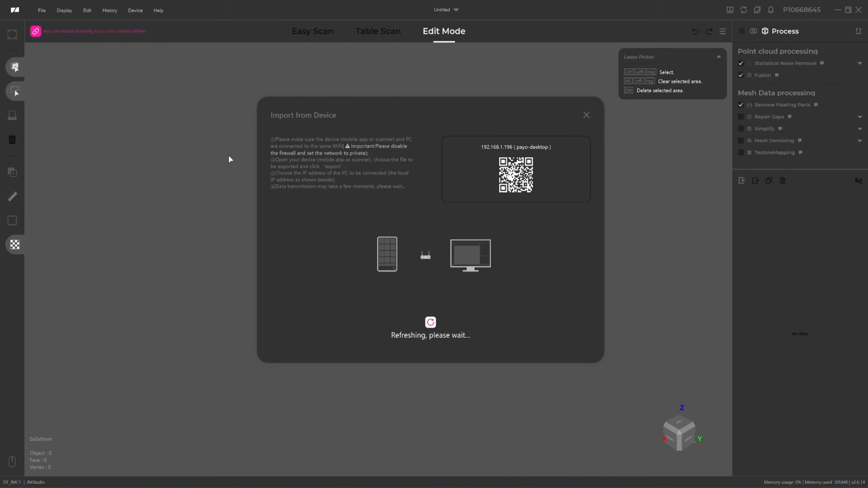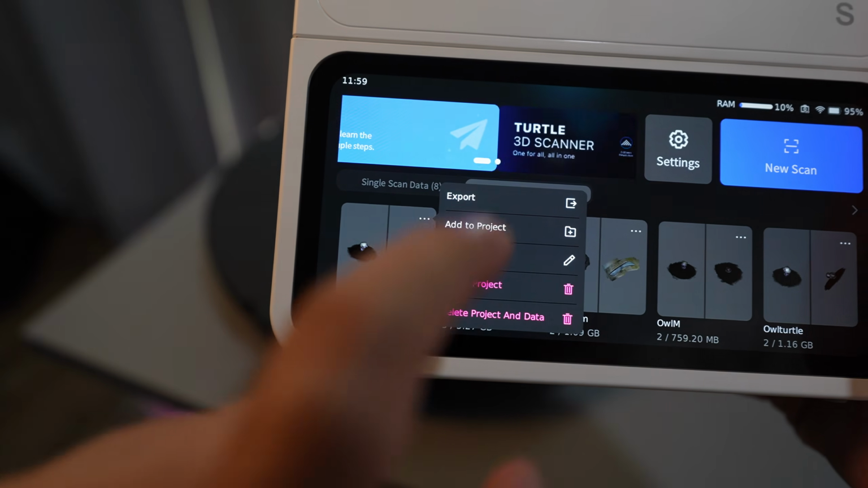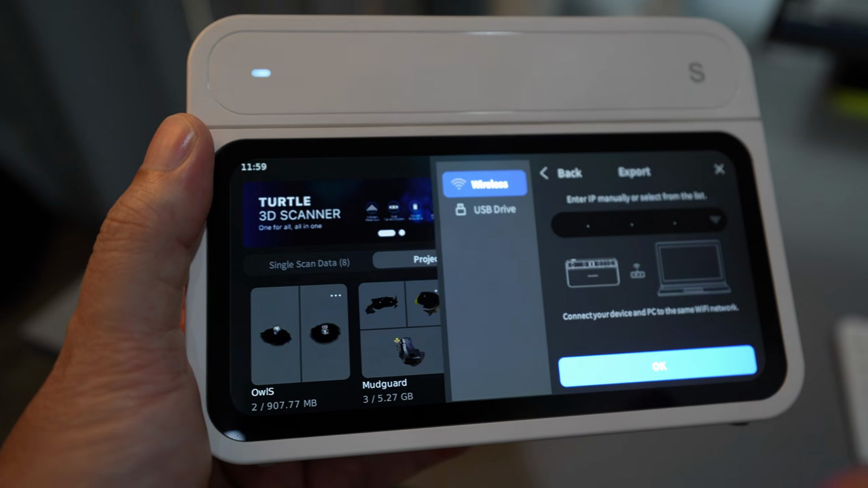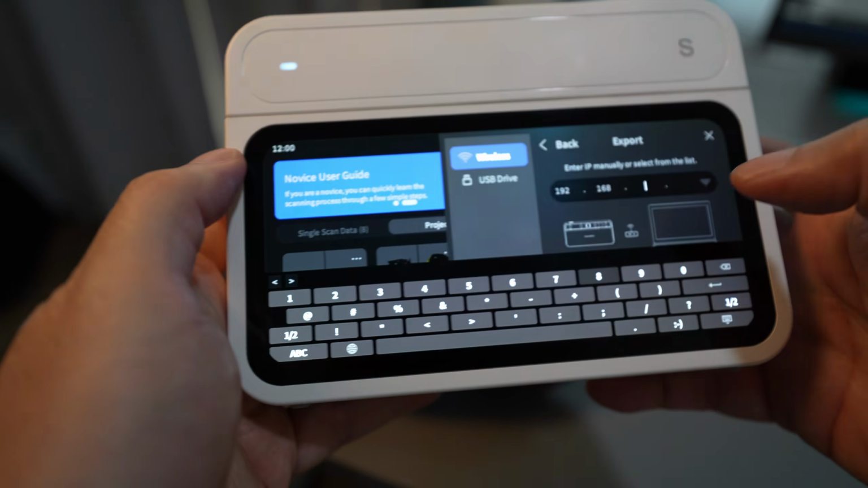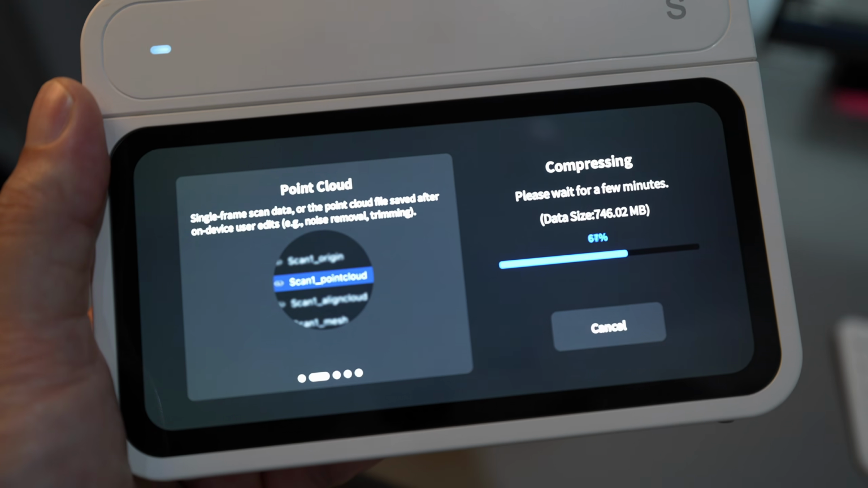In JM Studio, click on Import from Device and it will display your computer IP address. From the control pad, tap on Export. I choose to export only the raw data without the preview point cloud. Here, you need to manually enter the IP address from JM Studio. It will then compress the file and transfer it to JM Studio.